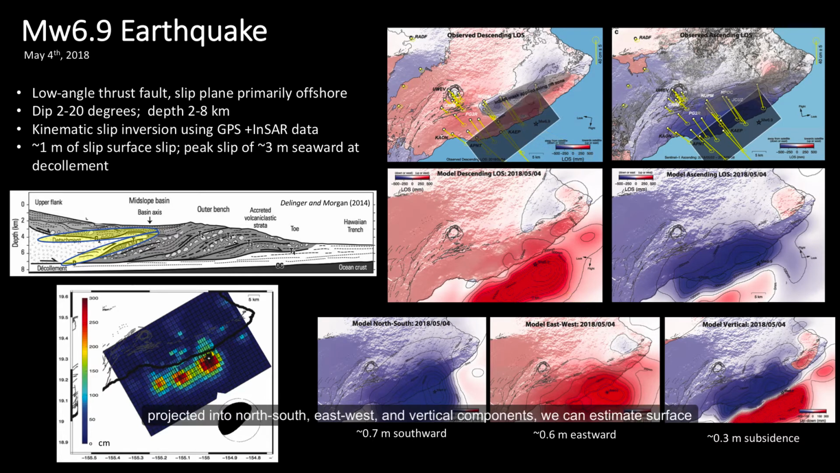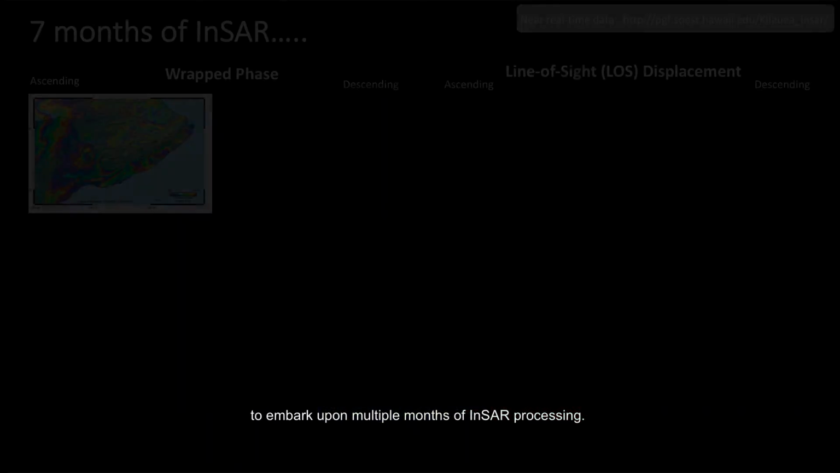So when projected into north, south, east, west, and vertical components, we can estimate surface slip to be close to about a meter in the southward direction, about a half a meter in the eastward direction, and then a little over about 0.3 meters of subsidence on the landward side of this thrust. Now, of course, we know that the action did not stop at the May 4th earthquake, but little did we know at the time that we were about to embark upon multiple months of InSAR processing.